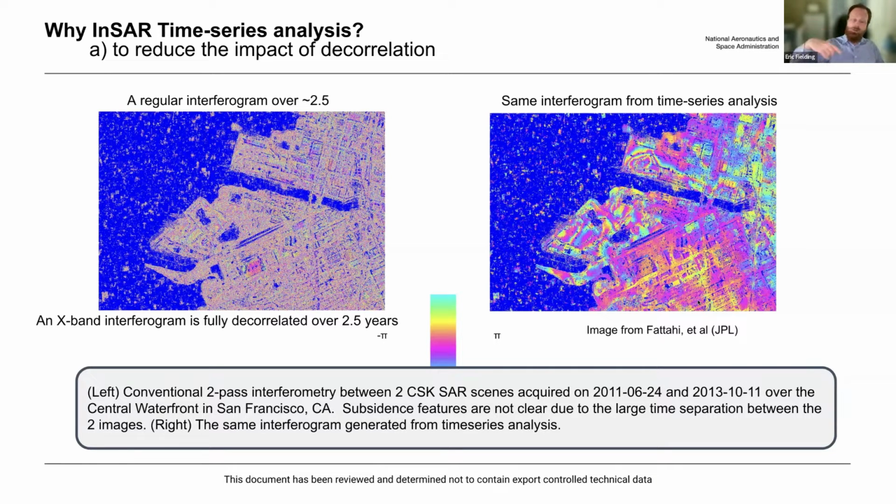But by doing time series analysis of all the dates in between over that 2.5 years in San Francisco, Haresh was able to make this effective interferogram. It's not directly from the original data, but by adding up the interferograms in between using the time series analysis, you're actually able to get a map of the surface deformation. So that's one of the key reasons people do time series analysis.